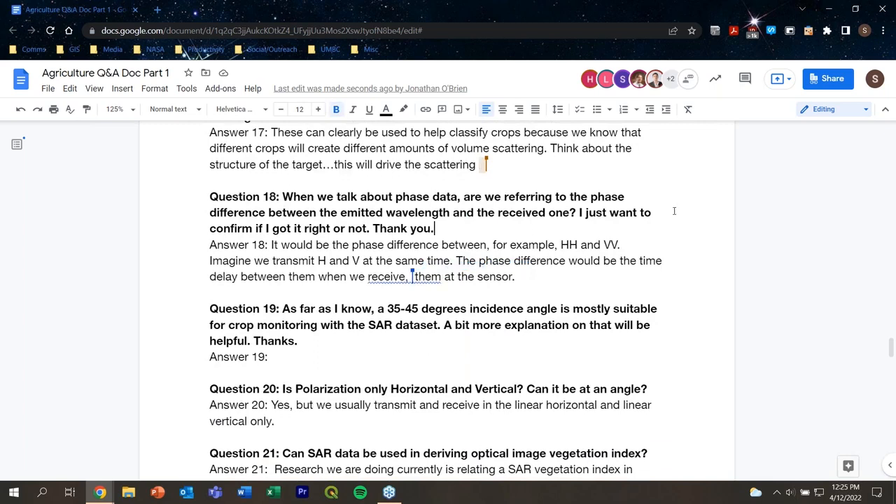Looks like this participant is seeking clarification. When we talk about phase data, are we referring to the phase difference between the emitted wavelength and the received one? I just want to confirm if I got it right or not.